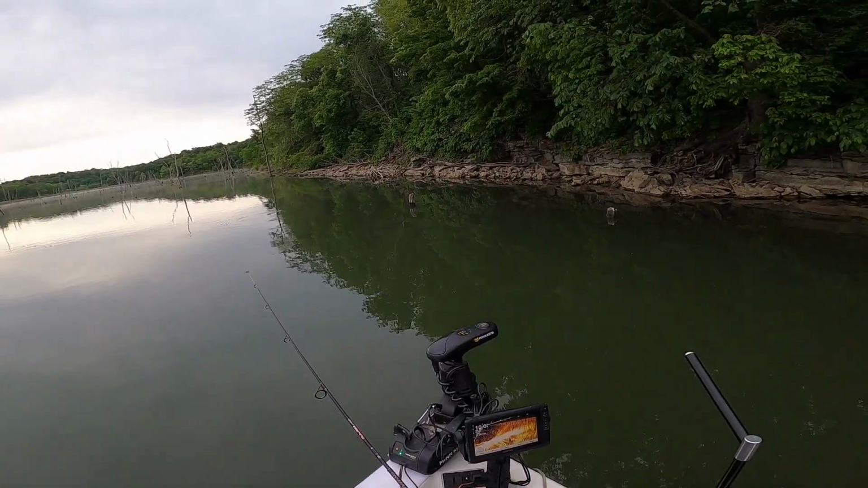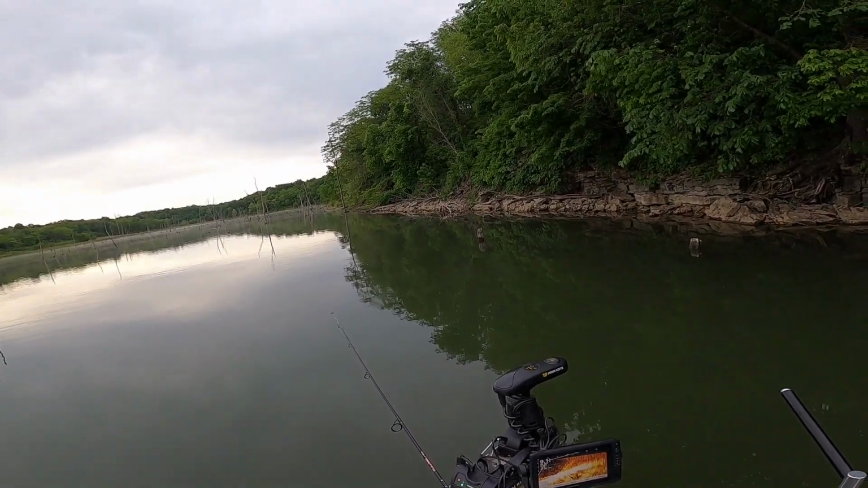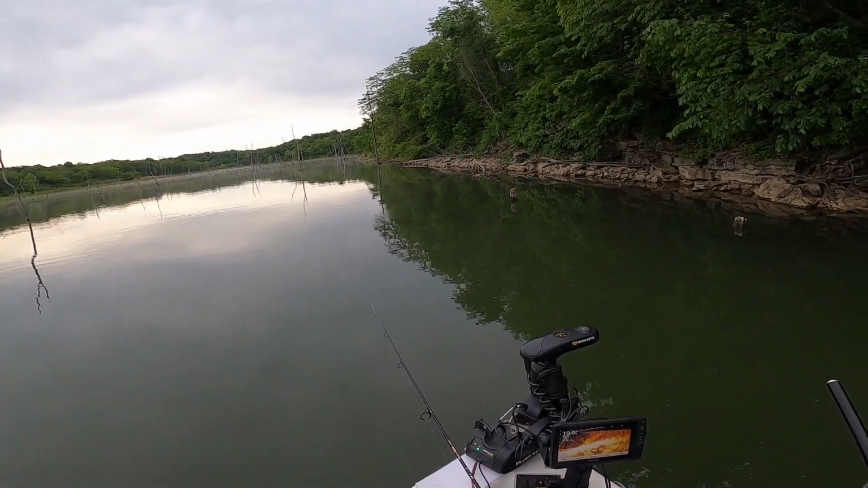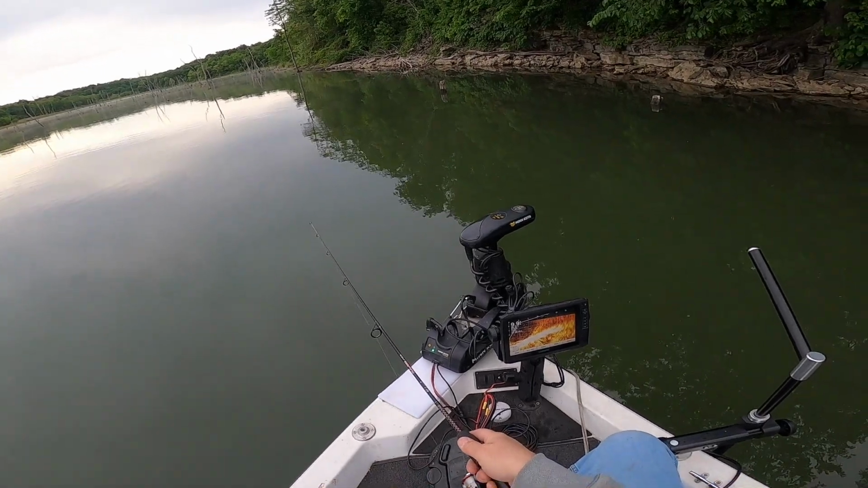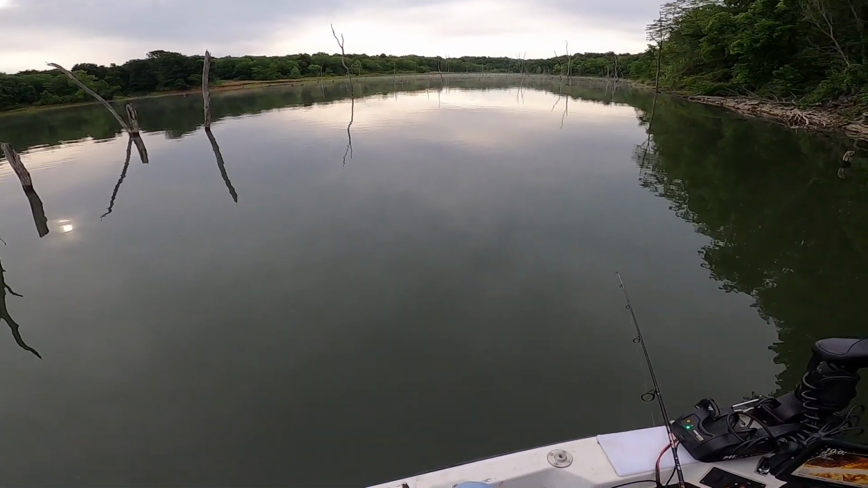I'm going to get back to it. I missed 2 fish on that last cast. I mean, I've casted 3 times, caught 2 fish, and then got bumped twice on the other retrieve. So, I mean, this is going to be, I think, a good day. And it's only 7:30 in the morning. Like, we just got started.